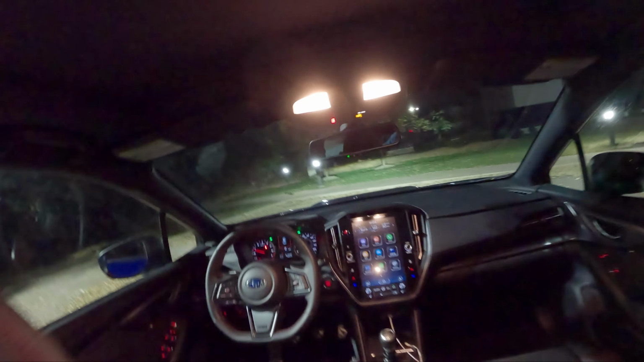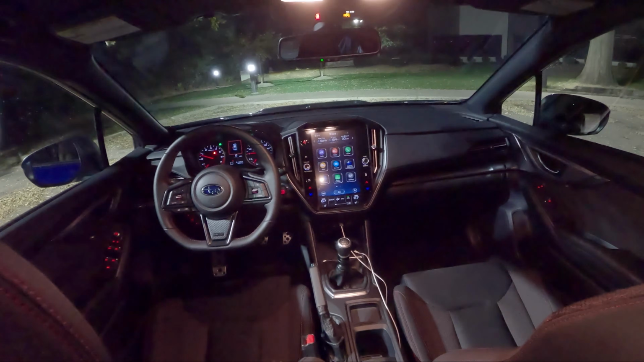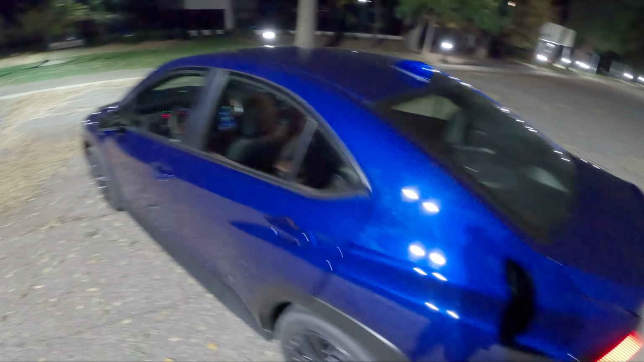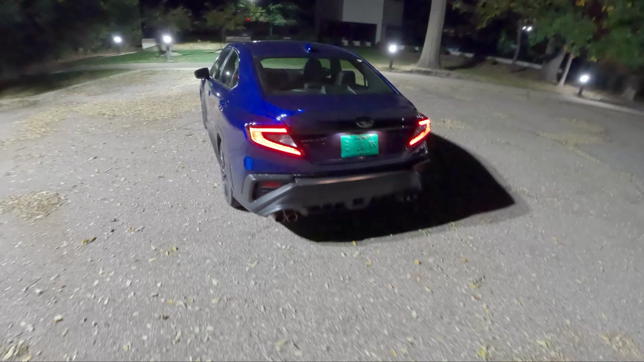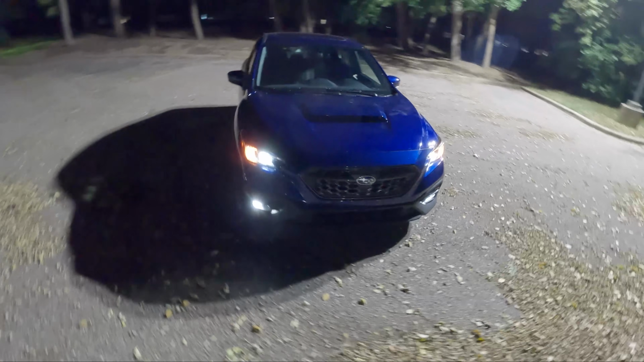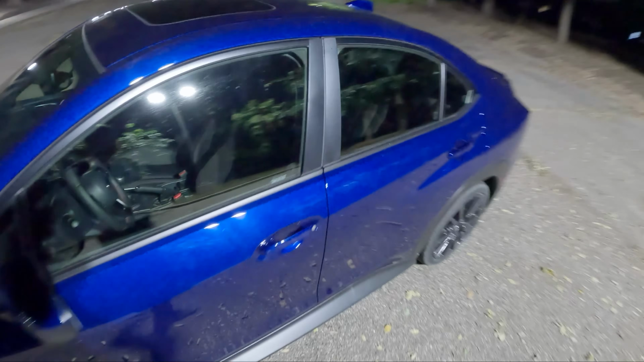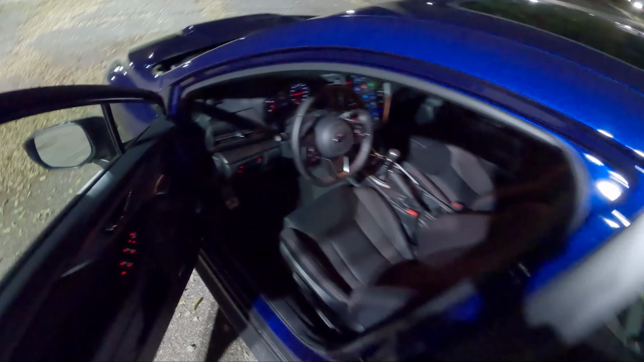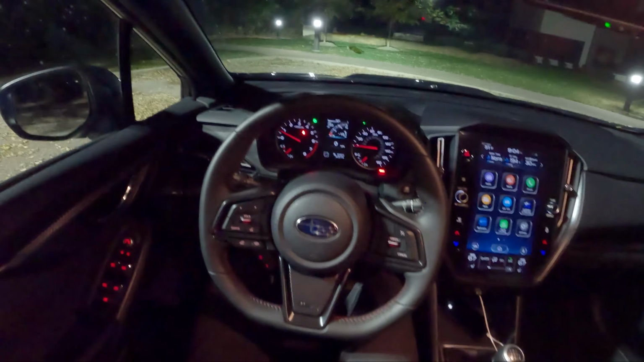For night though, definitely gonna have to swap out these bulbs for modern LEDs. Taillights look a little cooler at night. Fog lights look good, and I do like the front end on this new WRX. All right, let's hop in. We'll take this for a drive. 2.4 liter turbocharged Boxer engine, makes 271 horsepower, 256 pound-feet of torque.